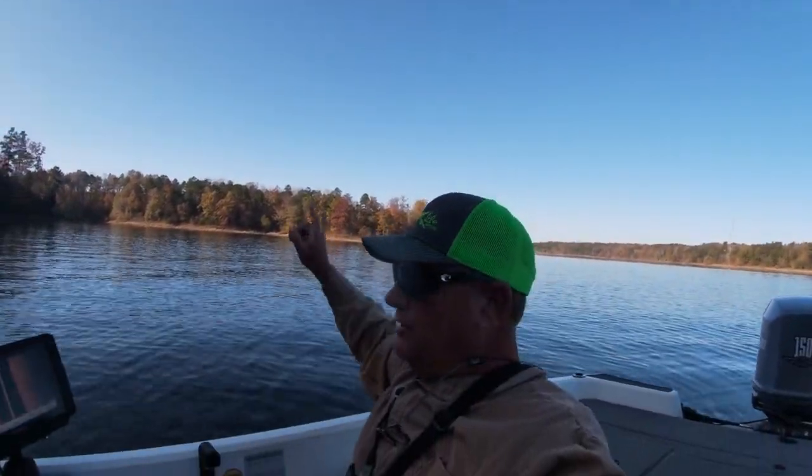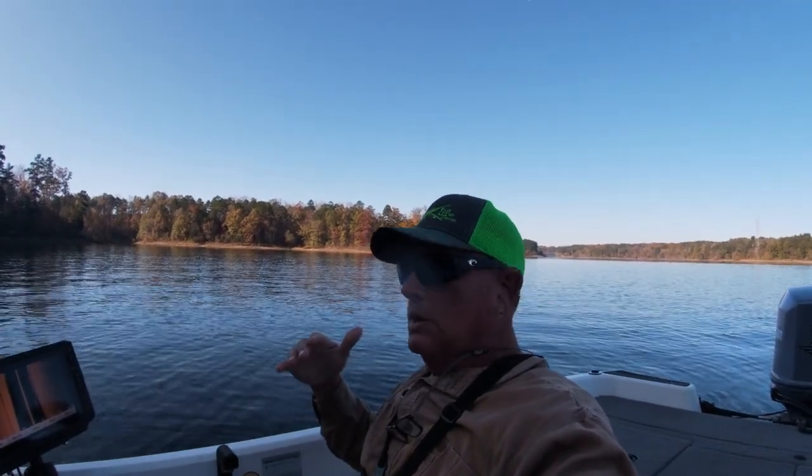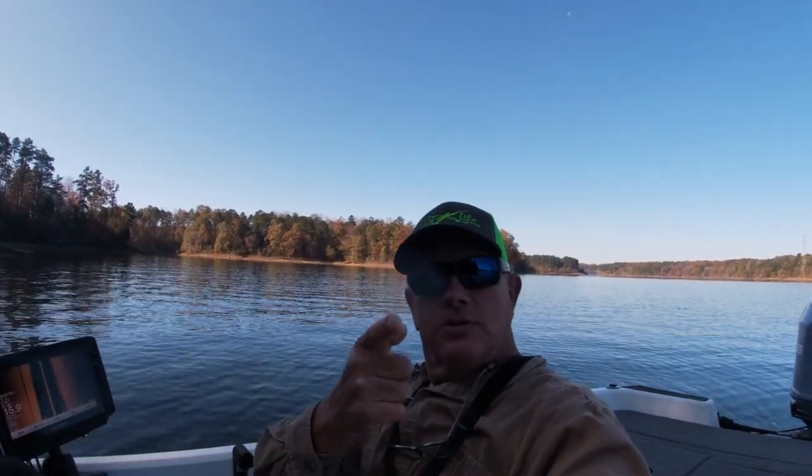Anyway, I have about 3 spots marked over there. Not sure quite what they were. I just marked them with side scan as I went over, and I'm gonna go back with the LiveScope and check them out. Hey guys, stay with us and let's go catch a fish.